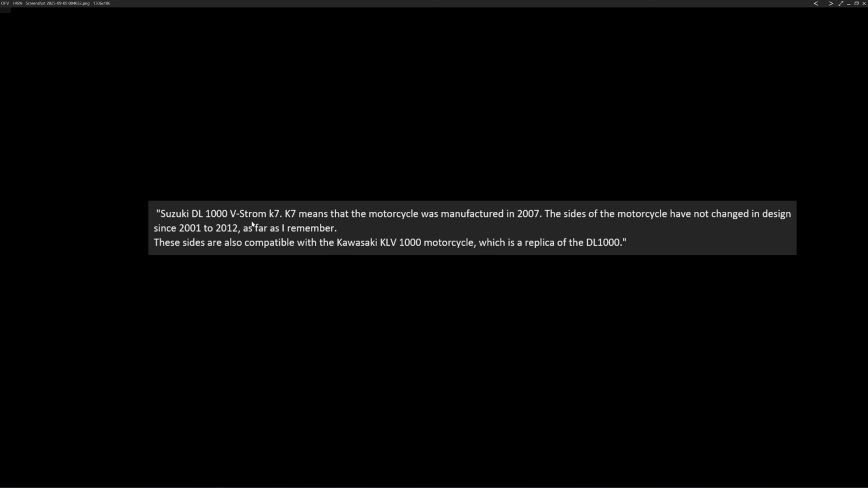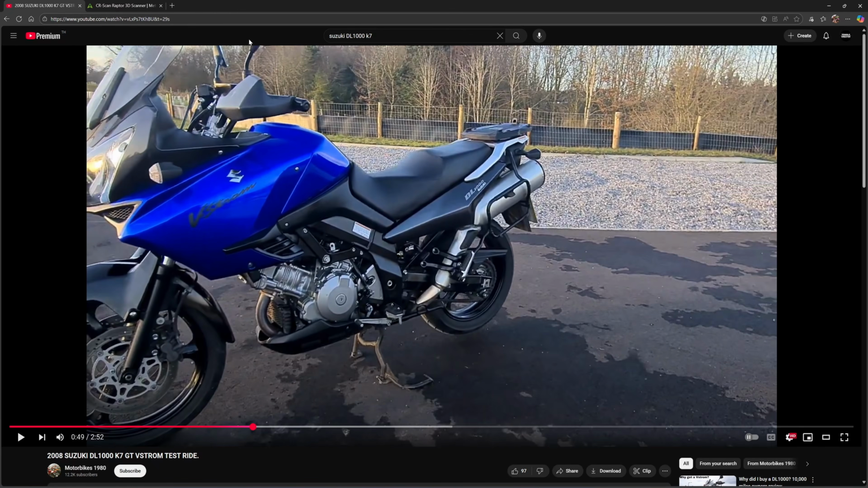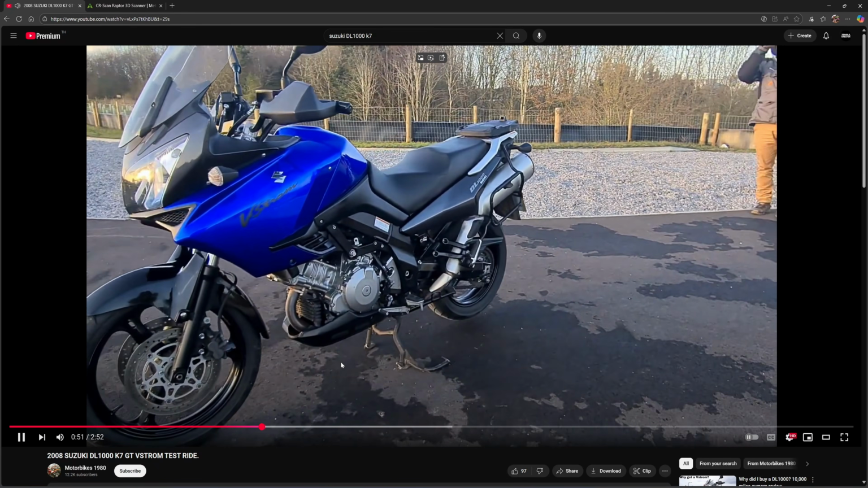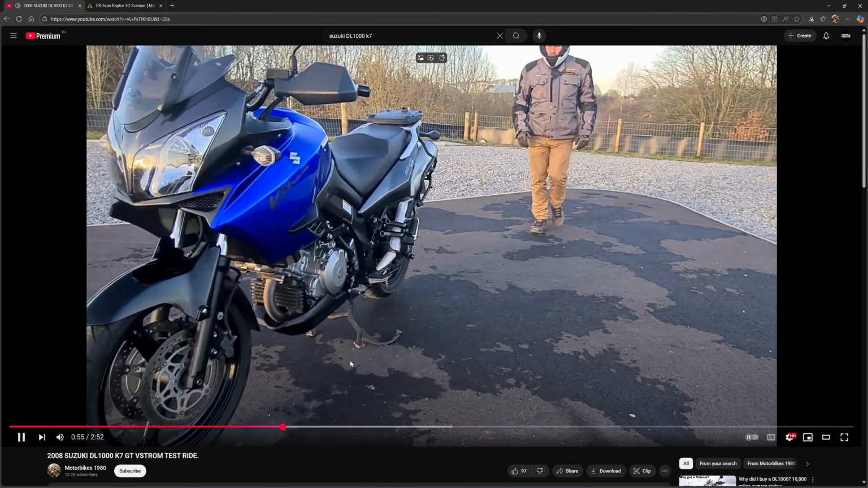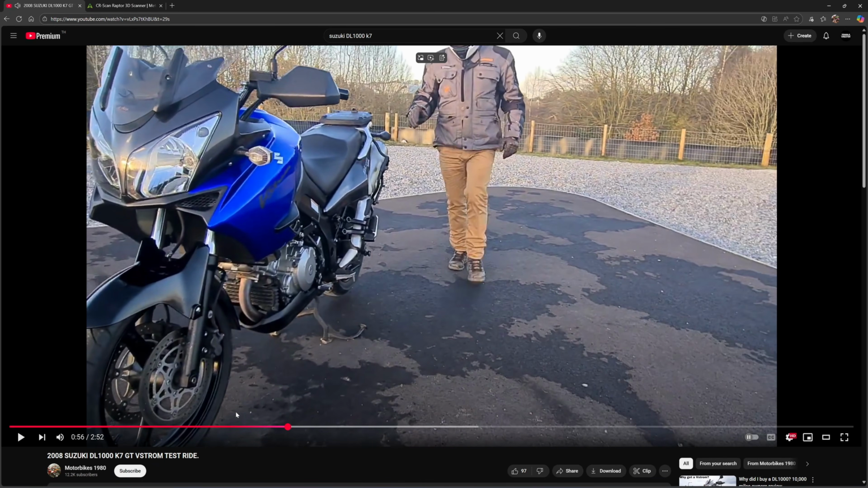The fairing that he scanned is from this motorcycle, the Suzuki DL1000. He doesn't have photos of this motorcycle, so I took it from this YouTube video. It's a model from the year 2007, and this will be the left side of the fairing.